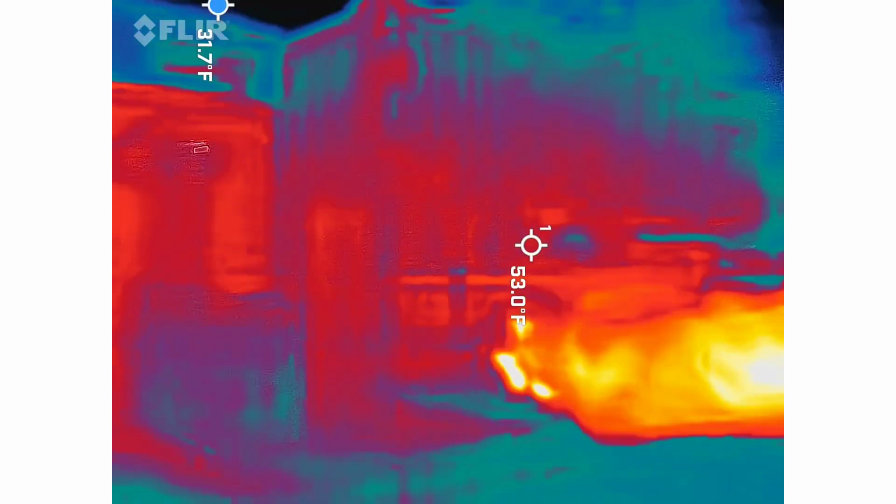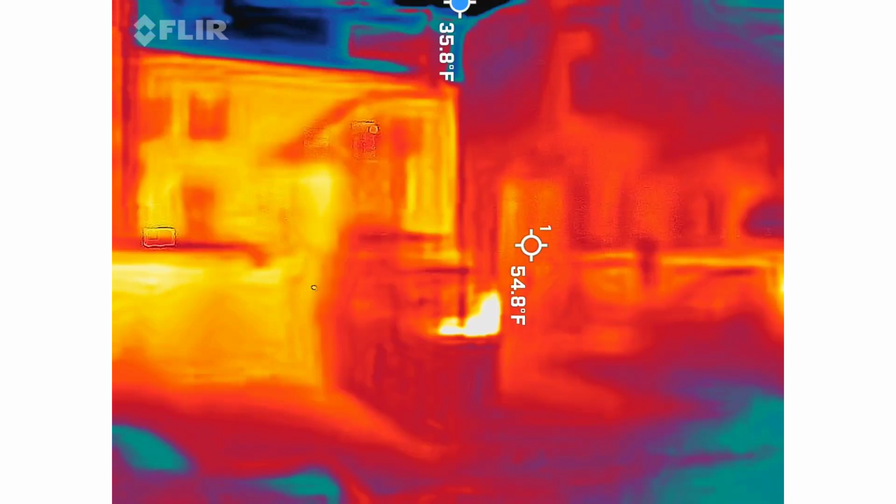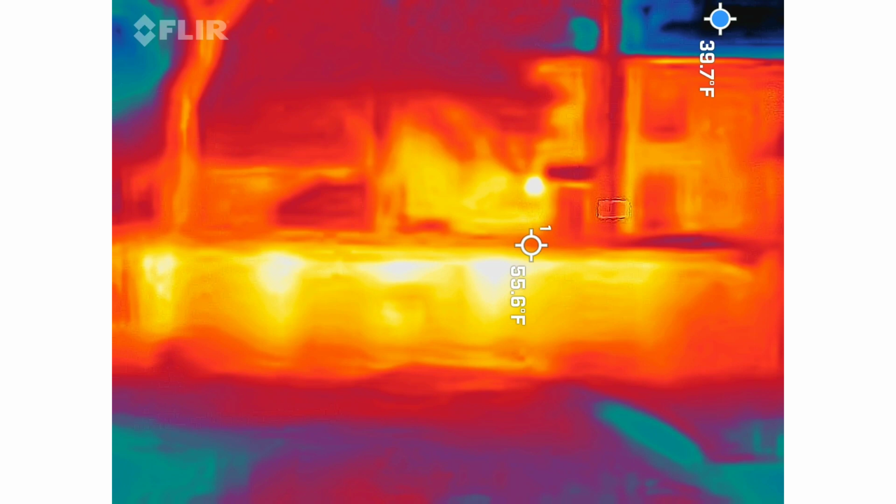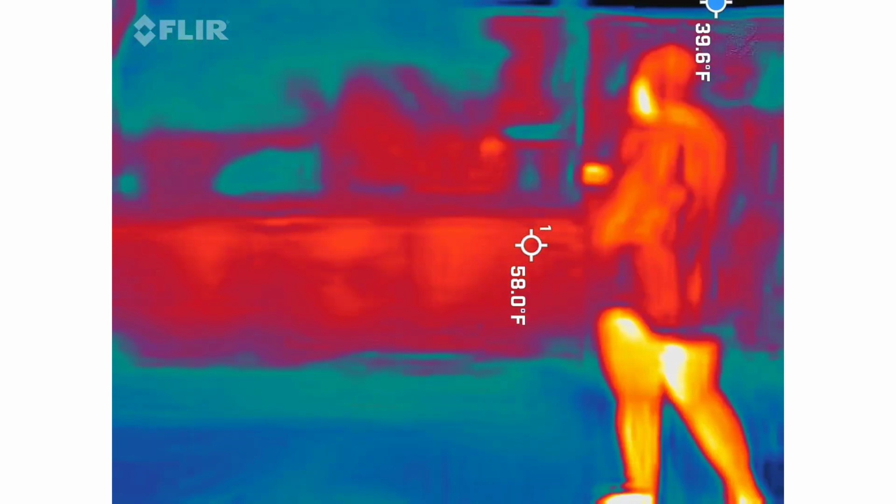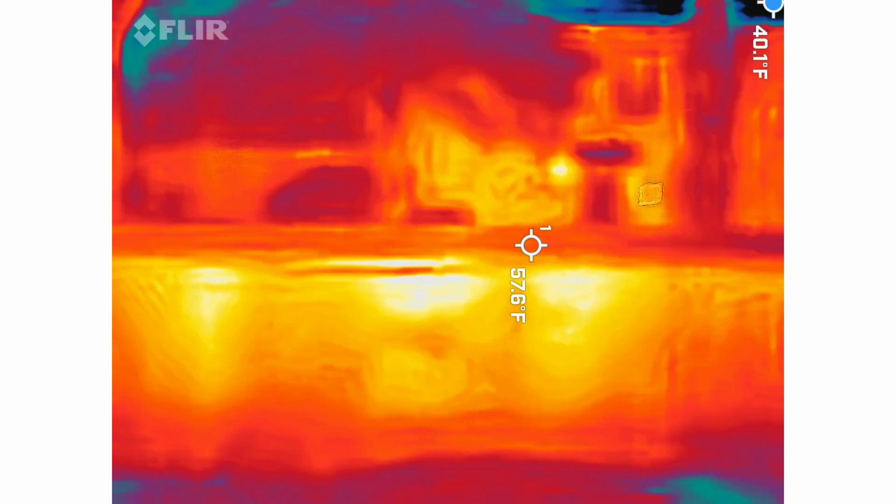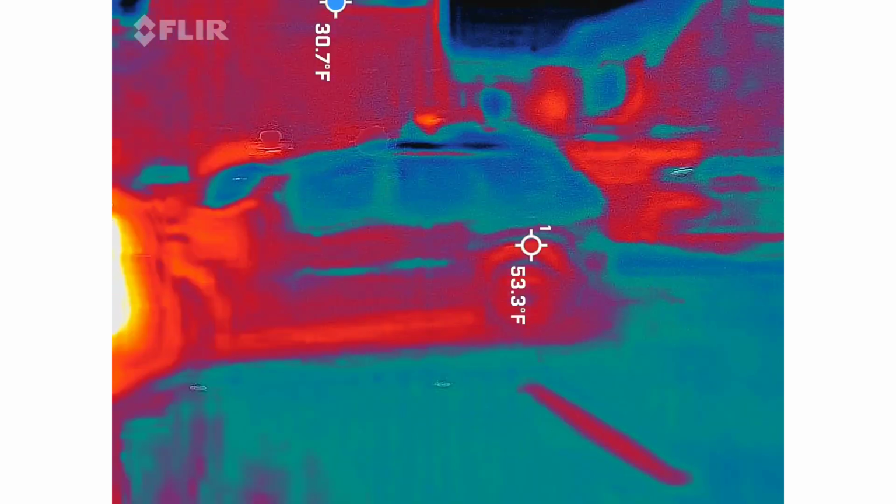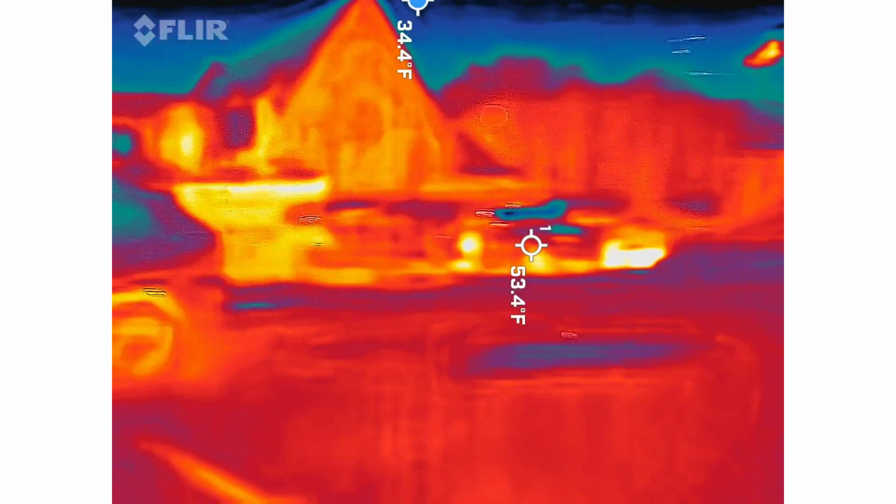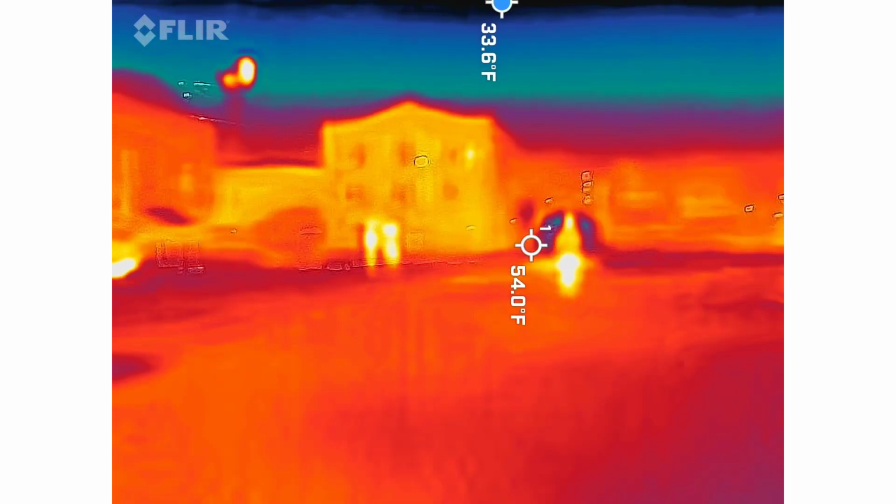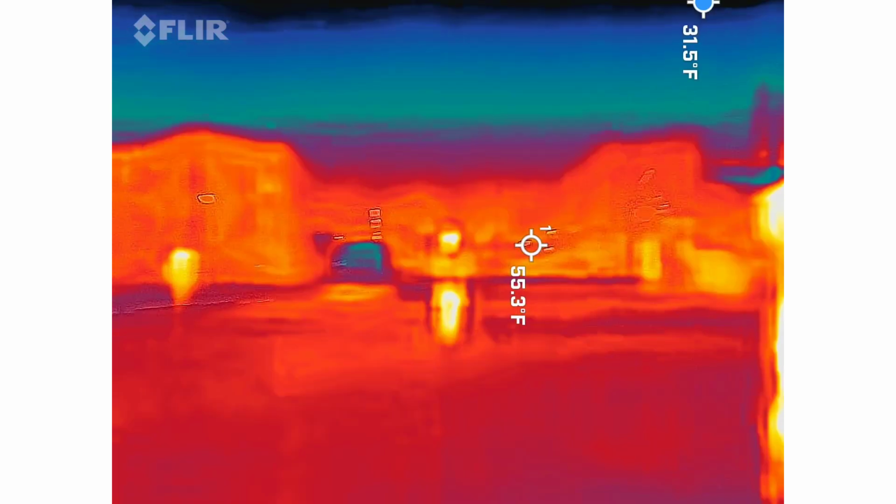When you pointed at that gate, does anything come up? Probably music. Maybe she said 1870s.